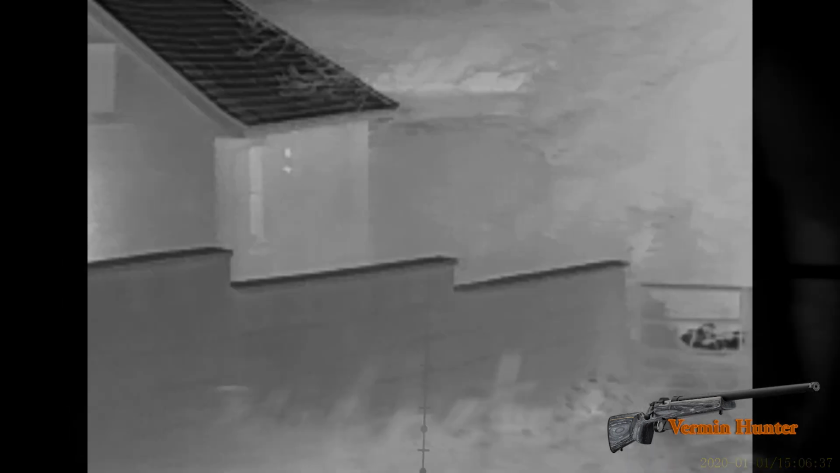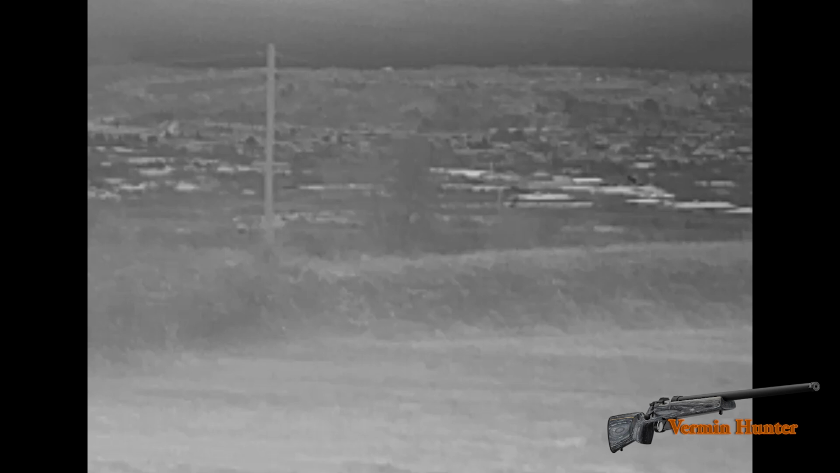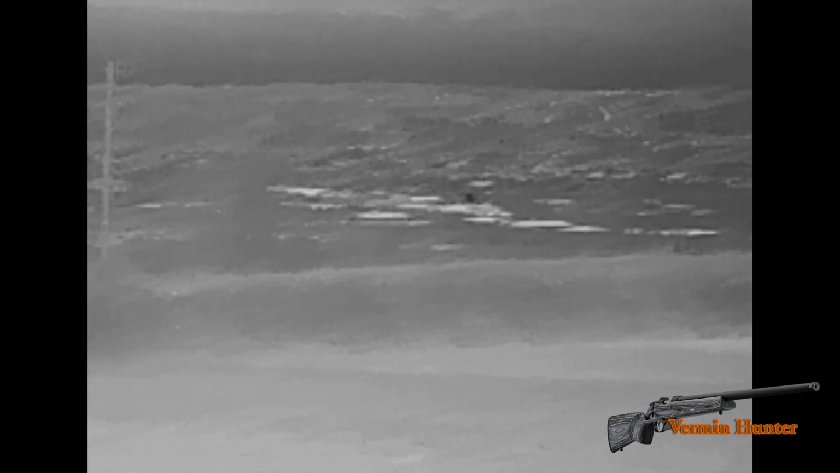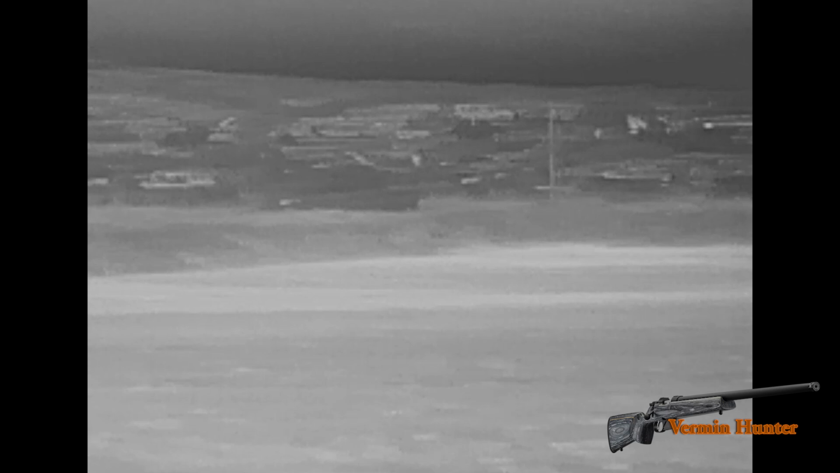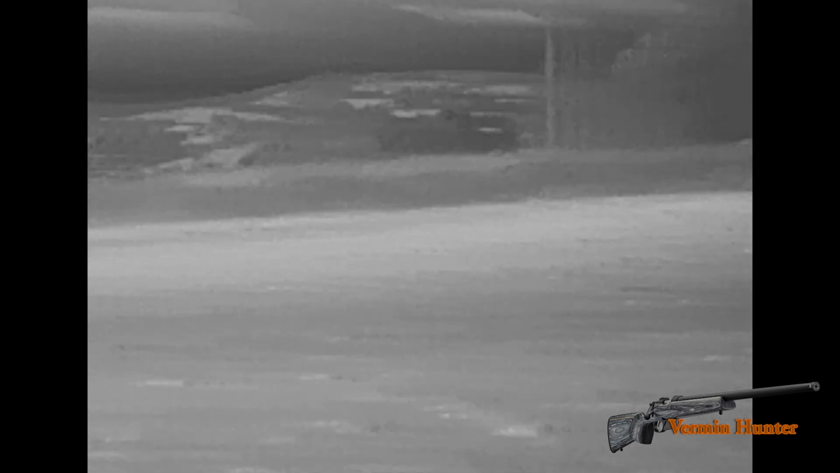So I moved back to the farm. This is the big field in front of the farm itself, next to the barn, where the cows are kept right during the wettest part of the winter. Now there's always dog foxes around this area. Several foxes have taken off here, being very small cubs towards the end of the summer, and dog foxes generally don't see any vixens here.